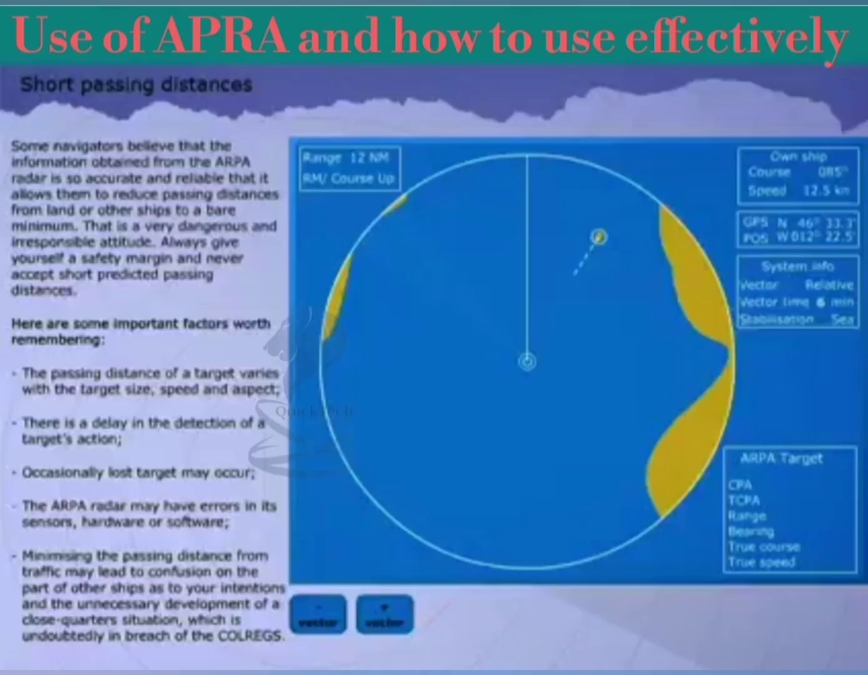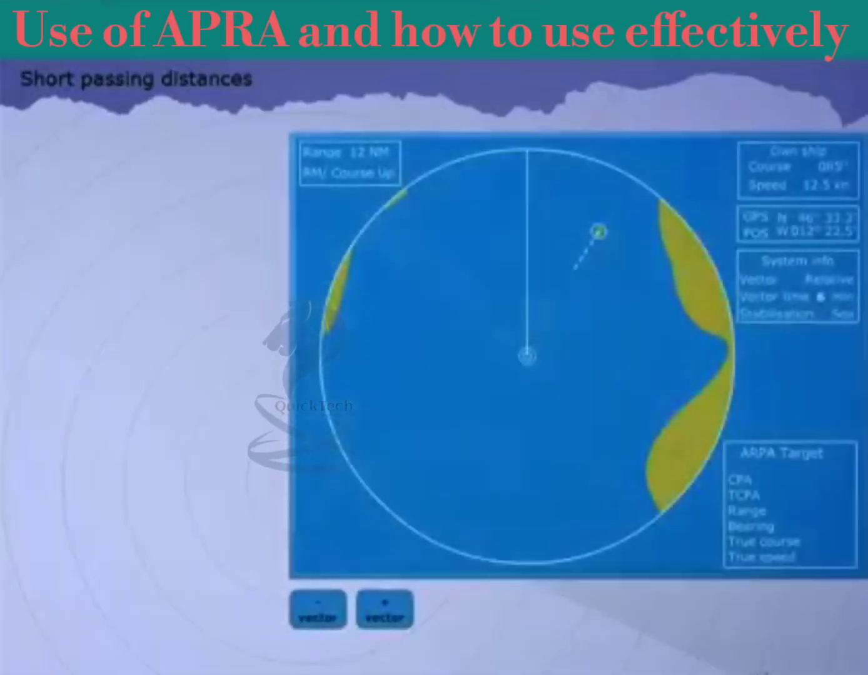Let us learn the use of ARPA and how to use it effectively. The ARPA is an excellent anti-collision system that can provide the navigator with useful information in very short time. The CPA, TCPA and bow crossing ranges of targets are used by the navigator when assessing a traffic situation.